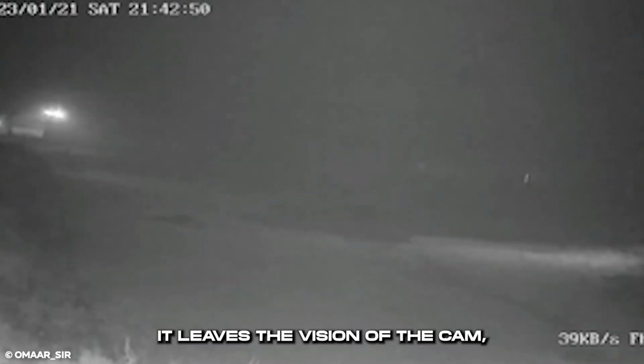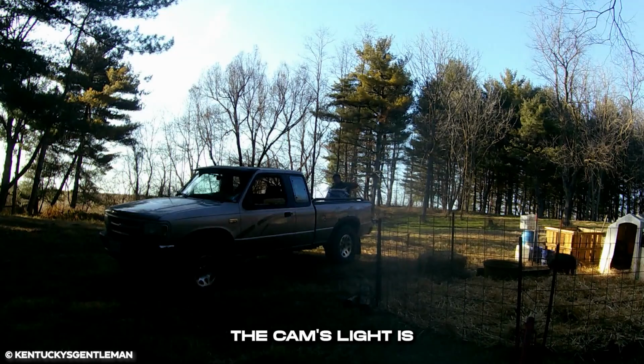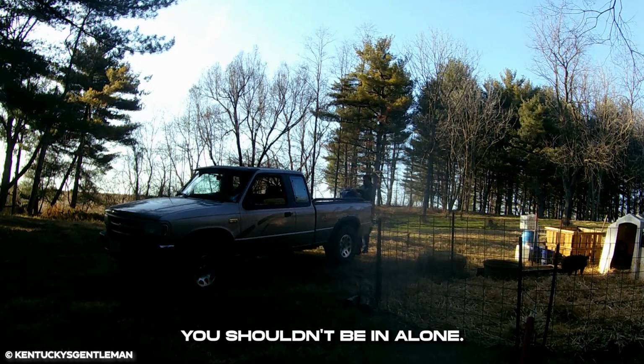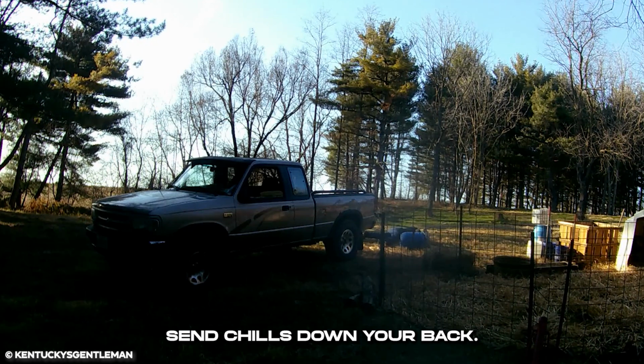It leaves the vision of the cam but then hits the cam, making it turn to capture more of it. It walks away in frustration. The cam's light is interfering with its hunting. There are certain situations you shouldn't be in alone. This man had an all too unpleasant experience that would send chills down your back.